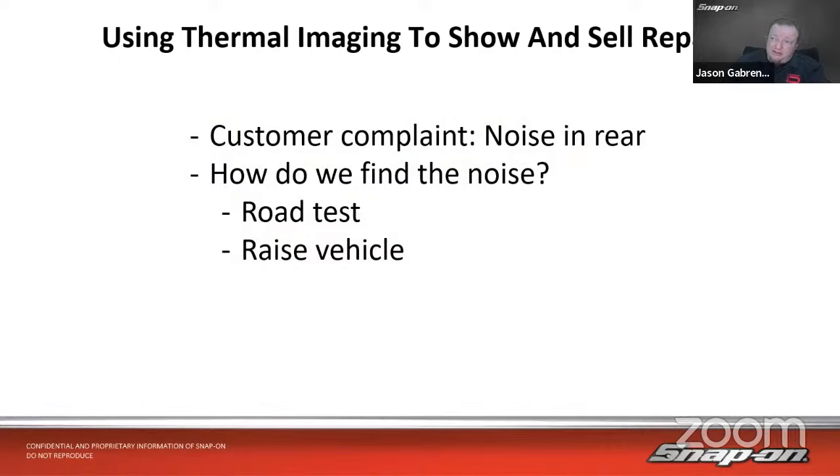So we've got a customer that says, well, I've got a noise in the rear. How do we know where the noise is? How do we find that noise? Well, we've got to road test the vehicle, and maybe we hear the noise, maybe we don't. Maybe we can tell where the noise is coming from on the road test. Maybe we can't. Maybe it's one of the wheel bearings. Maybe it's another bearing in the back. So we're going to road test it, get it nice and hot, and then raise the vehicle up.